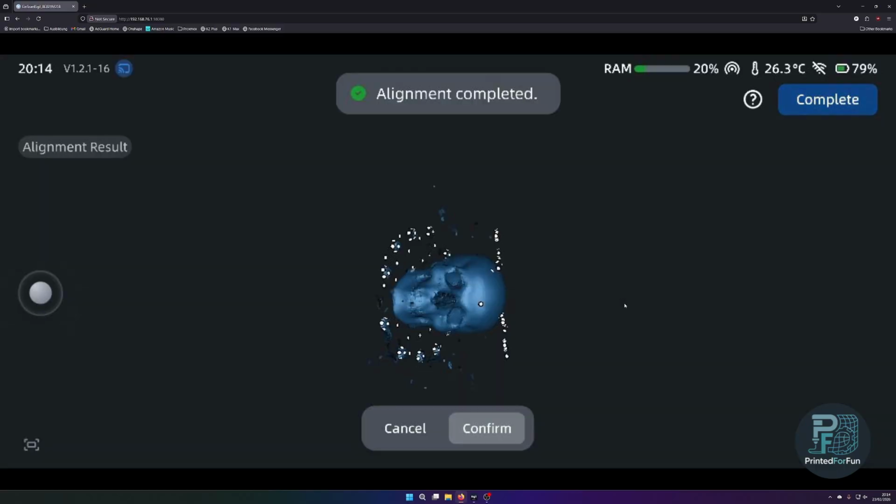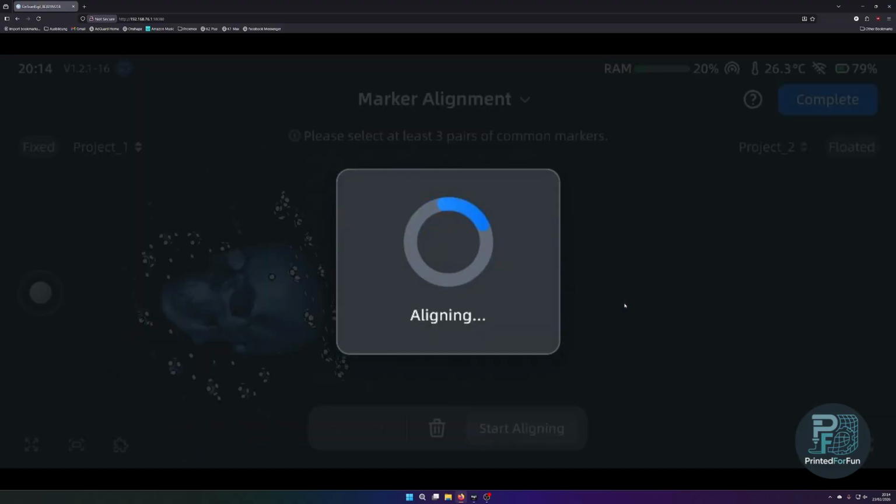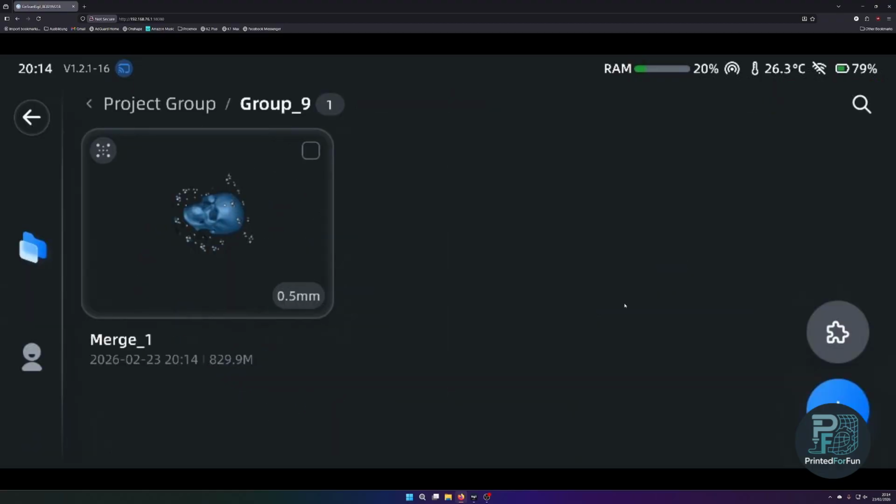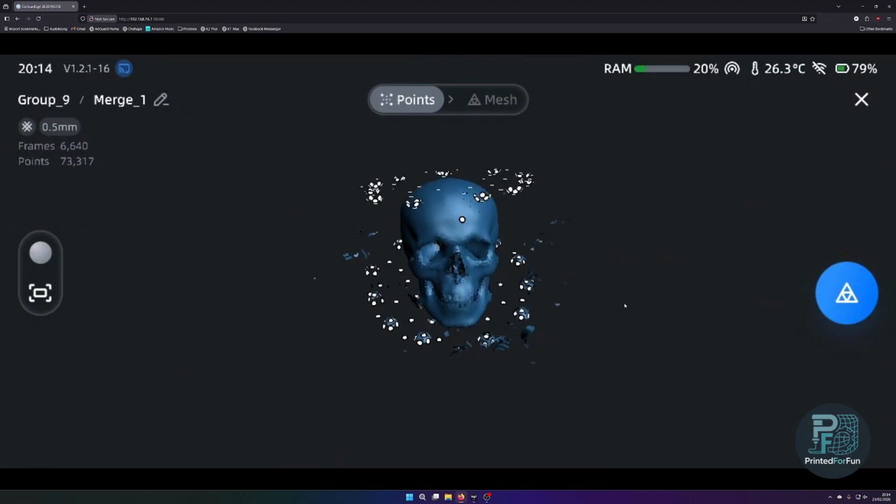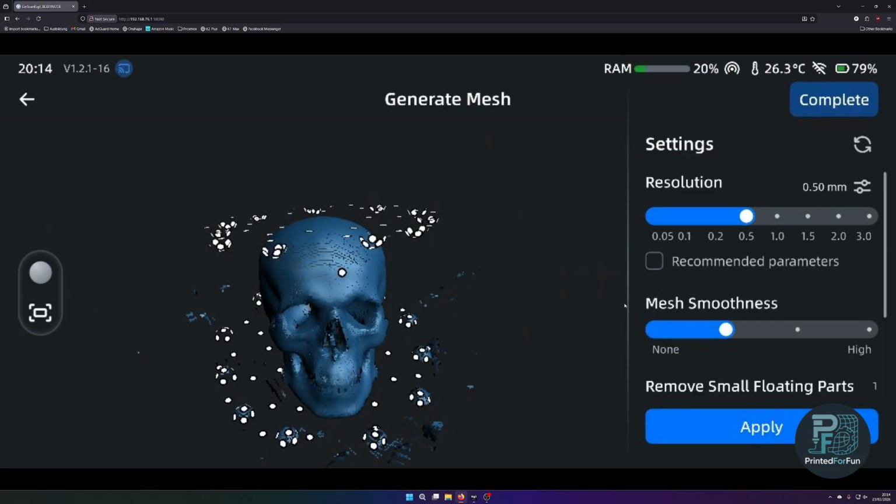Now let's see. It is already aligned, so it looks quite fine. So we can now confirm. It would even allow me to continue alignment with other markers, so with other scans. But since you only have 2, I can complete now, and I have the merge group. In the merge group, the next step is the actual meshing.